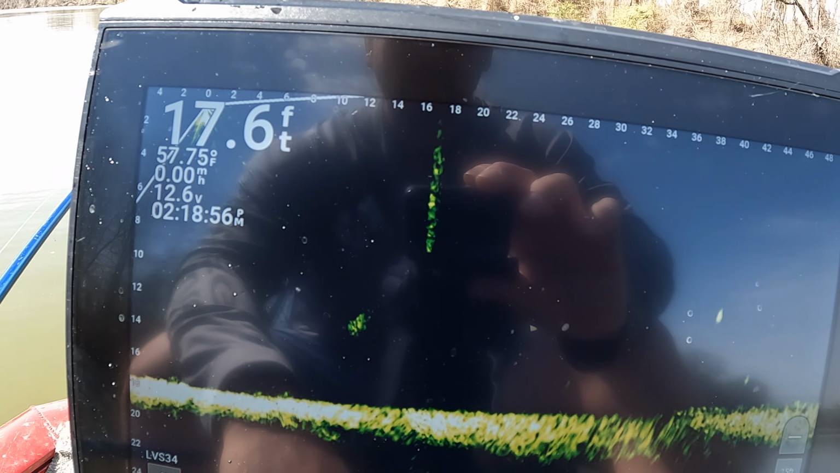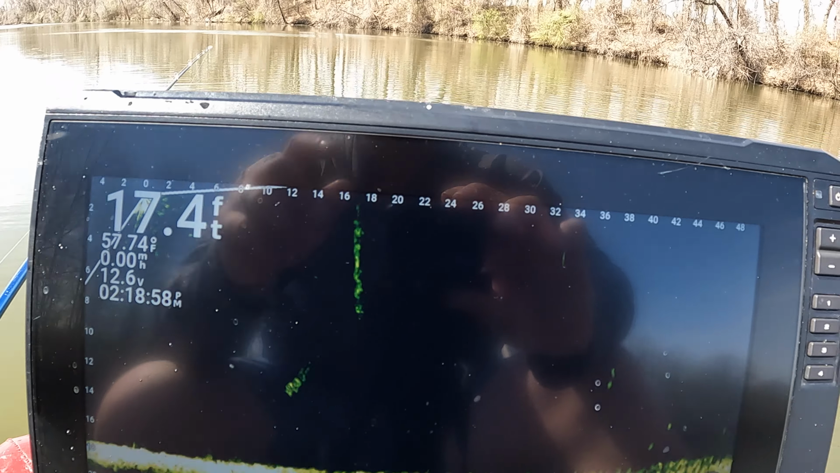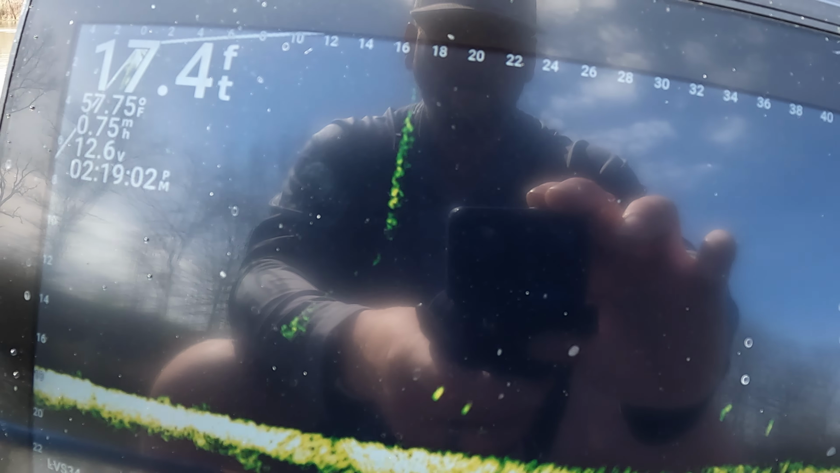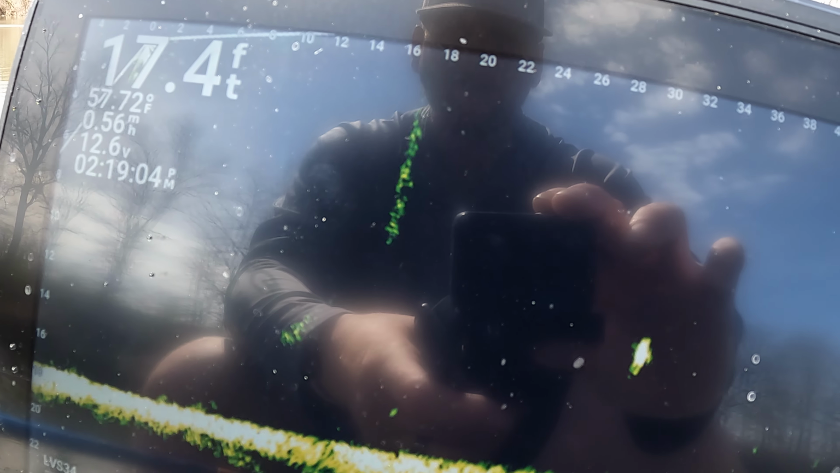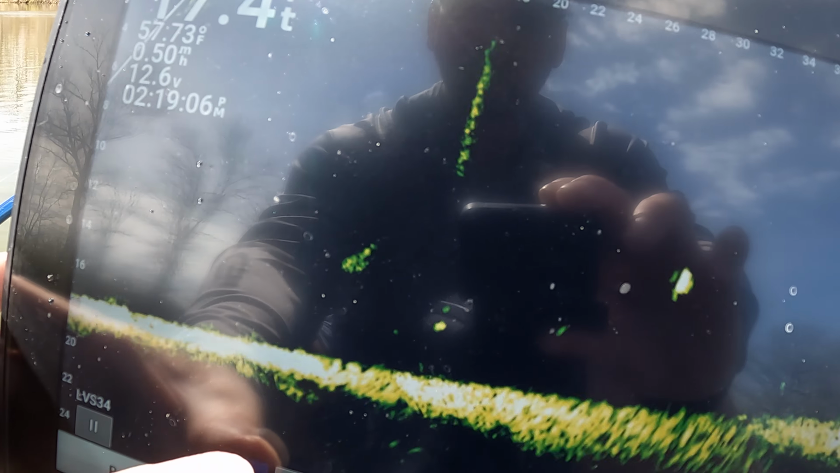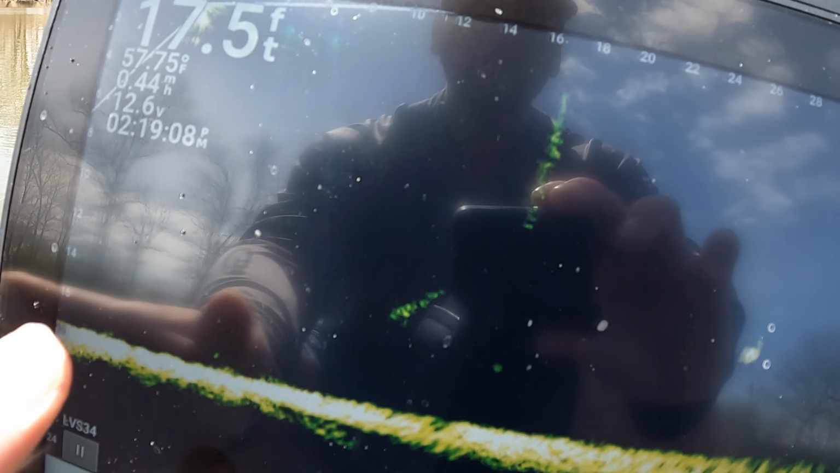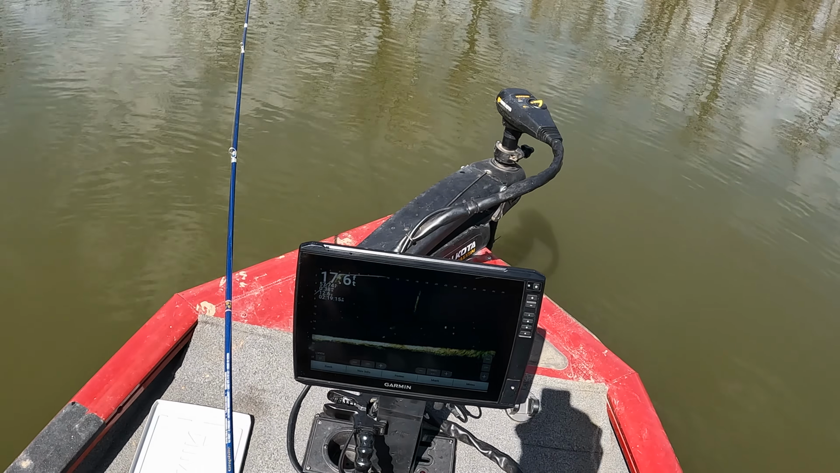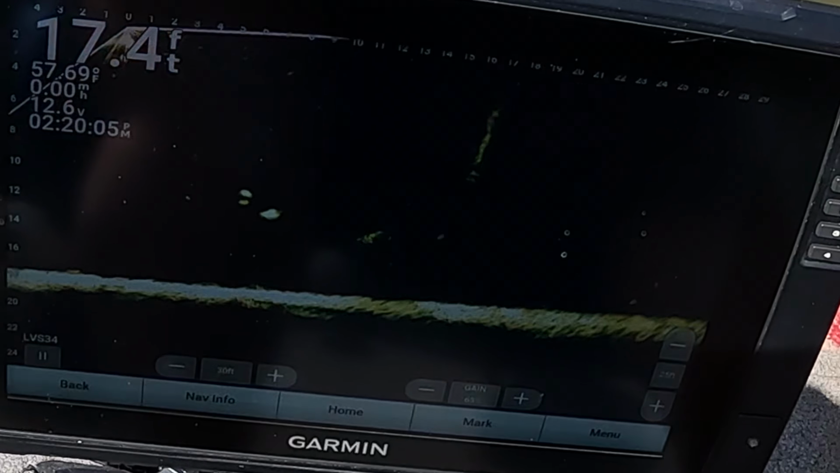Ooh, there's something. Something to the right over here. See the angle's pointing to the right? It's right there, 30 feet away. It's a decent fish for sure. Only problem is I'm going with the wind now. I gotta be slow. Come on, baby, get it.